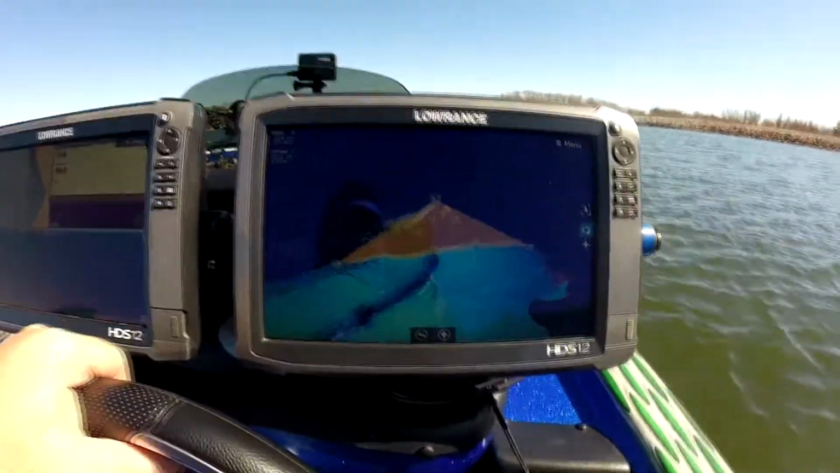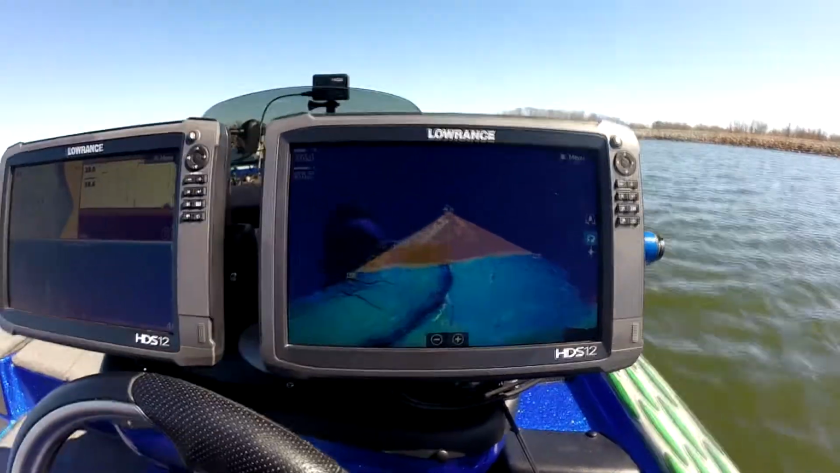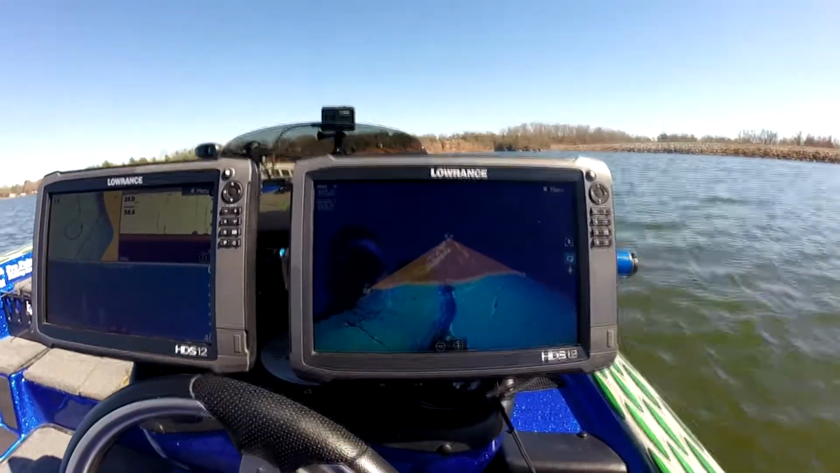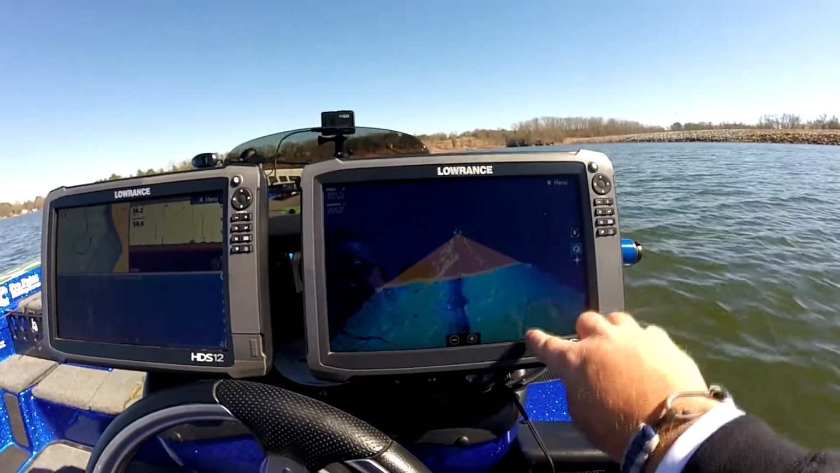Alright, so on the right, pretty much we're looking at 3D here. And I'm going to just let the video play as we're scanning over stuff. So you're looking at a tree here.